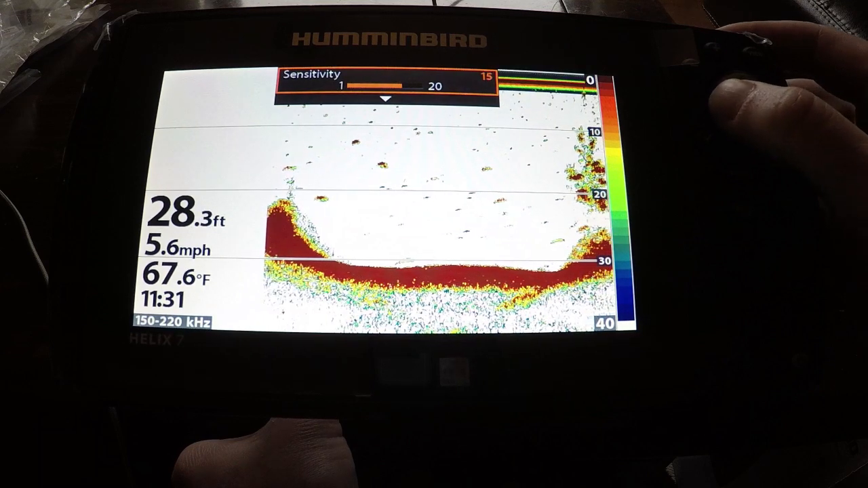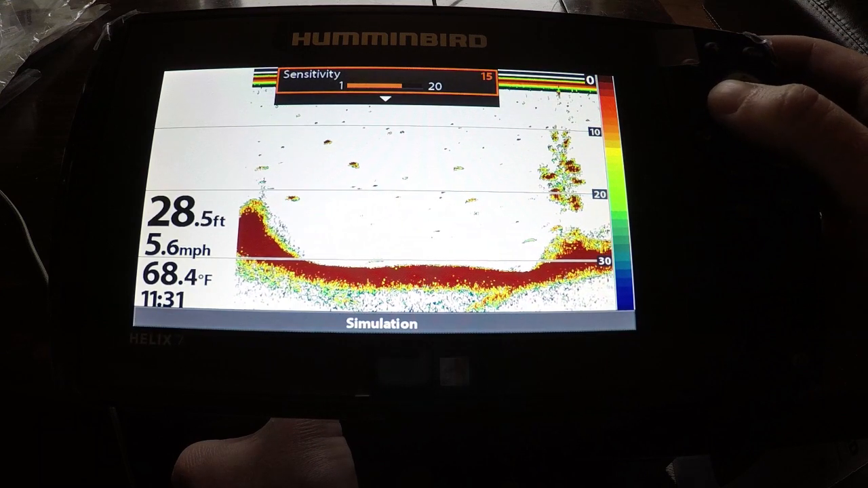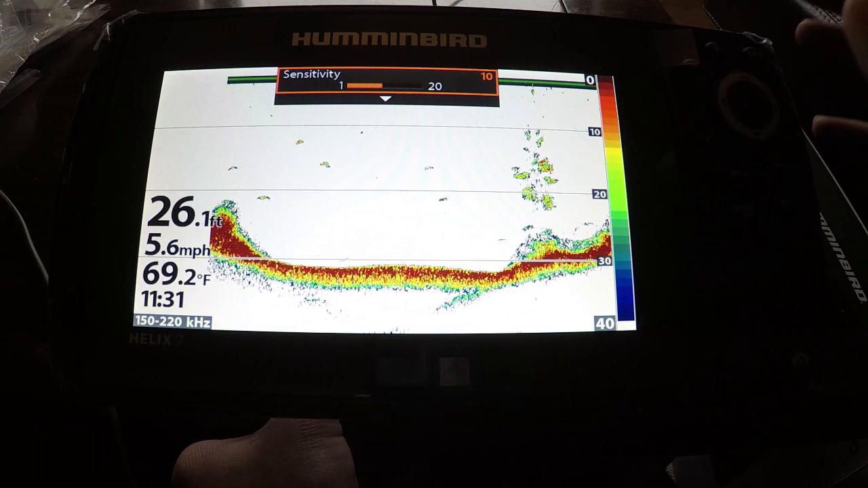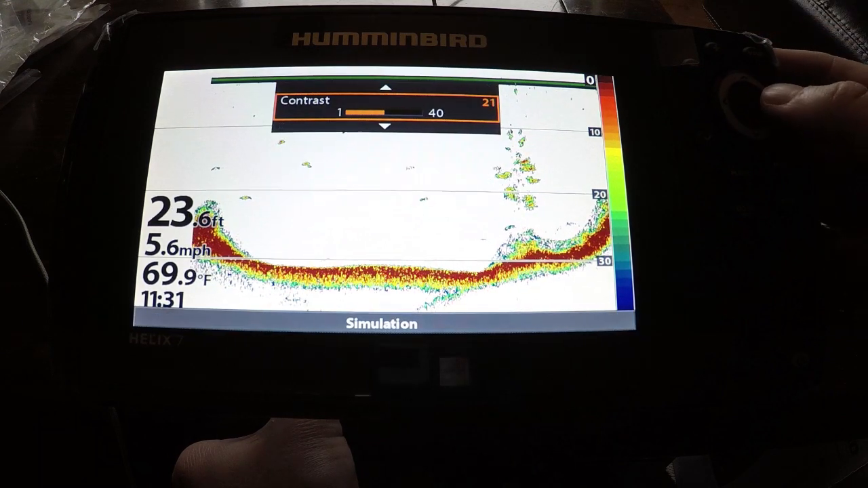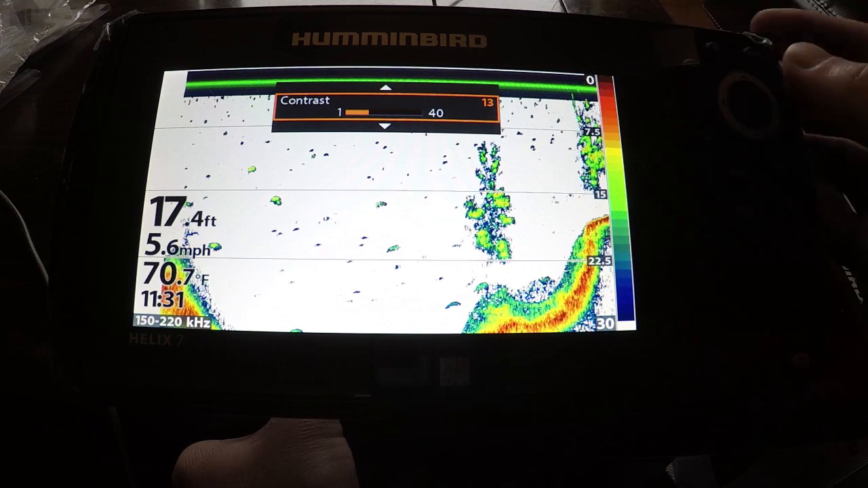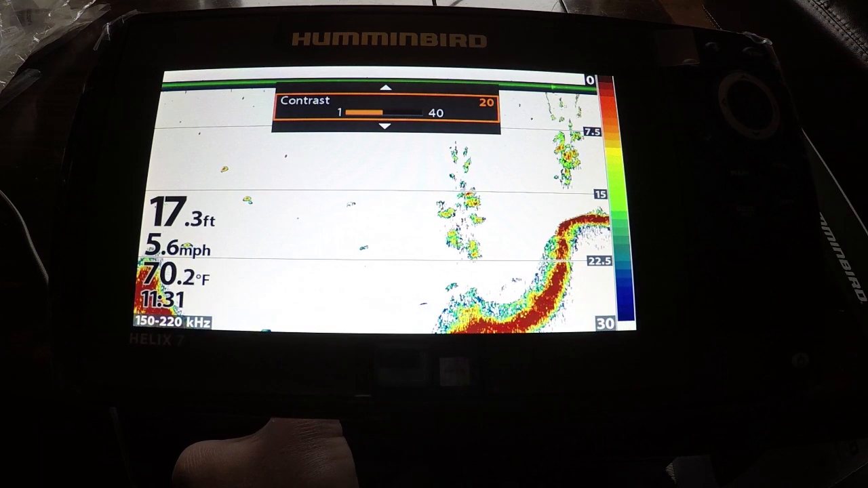If you're getting too much clutter, if you're near a lot of current, or there's some kind of bug hatch going on, then you can turn that sensitivity down a little bit and clear the screen up. I like to leave mine right around 10 on my other units. And contrast, you can up that to get more detail or less detail. The less contrast, the more clutter you're going to have on your screen. So keep that contrast a little bit higher, between 20 and 25.